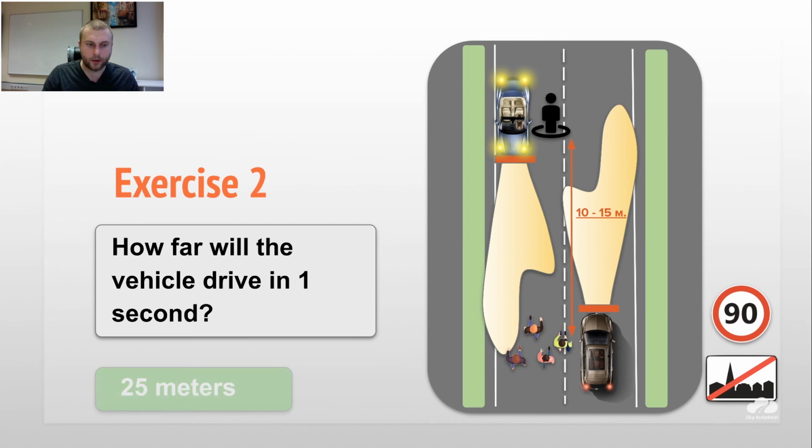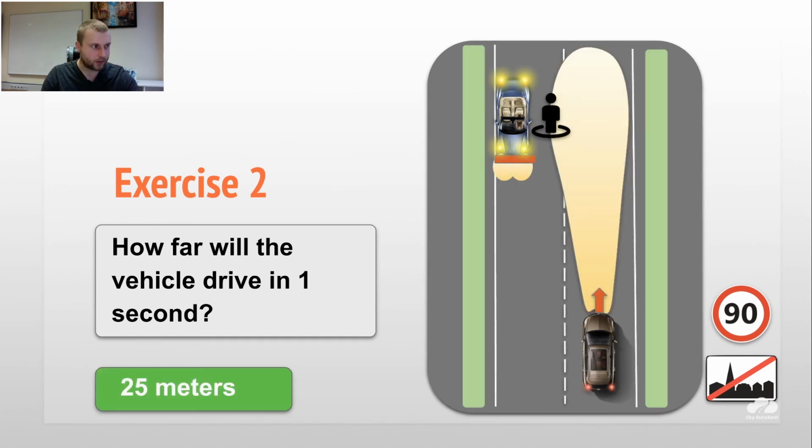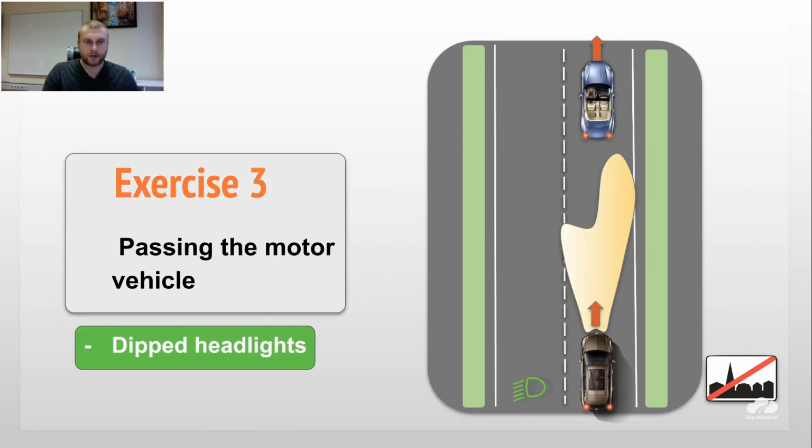So yeah, the point of this exercise is to understand how many meters I pass in 1 second, right? As you saw in the video, it's quite a lot, like driving, walking. We have to walk all these 25 meters. Imagine it's like a big swimming pool, for example.